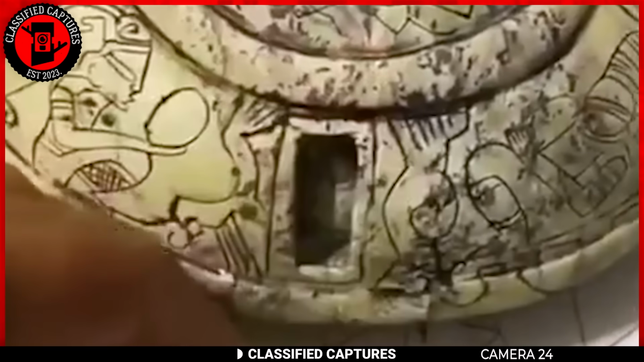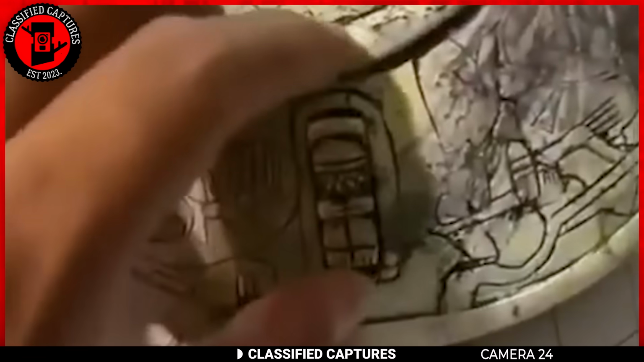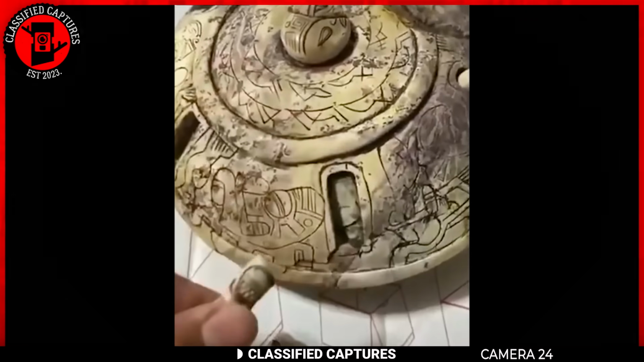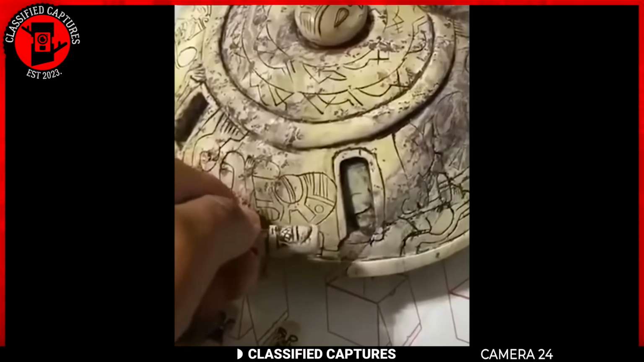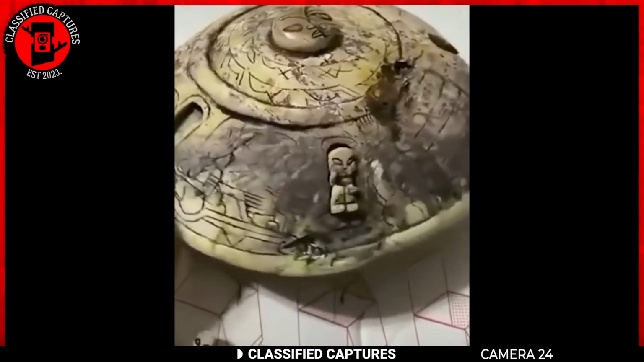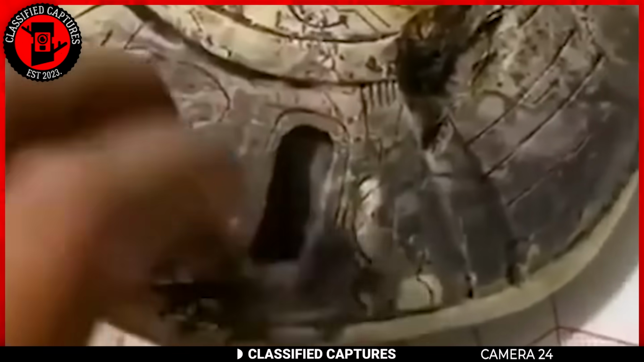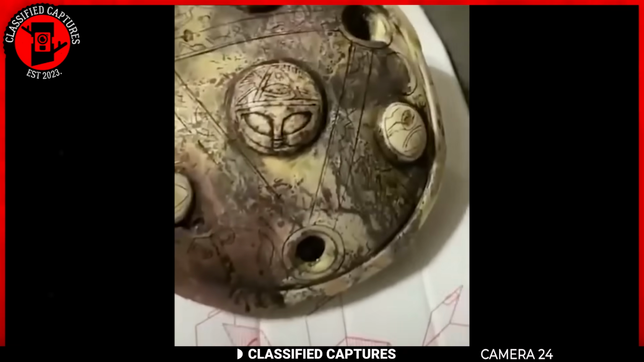As people examine this enigmatic object, the air is charged with speculation. Is it an alien gadget, a piece of extraterrestrial technology that defies our earthly comprehension? Or, on the flip side, could it be a creation of human ingenuity, wrapped in mystery to challenge our intellect? Share your thoughts.